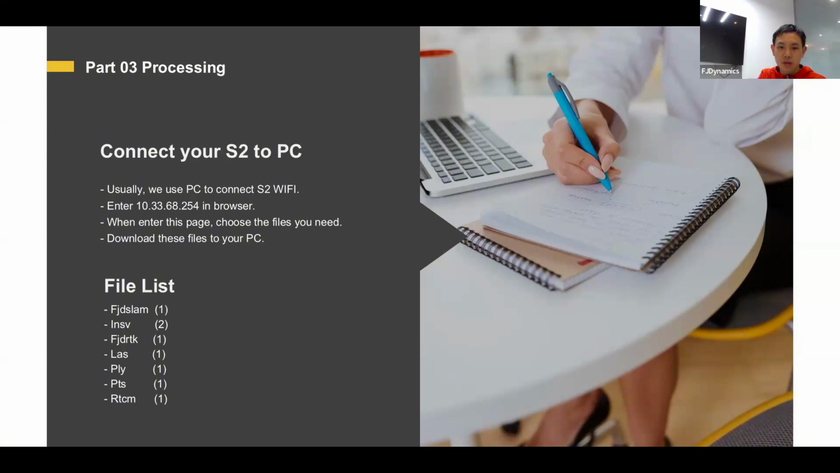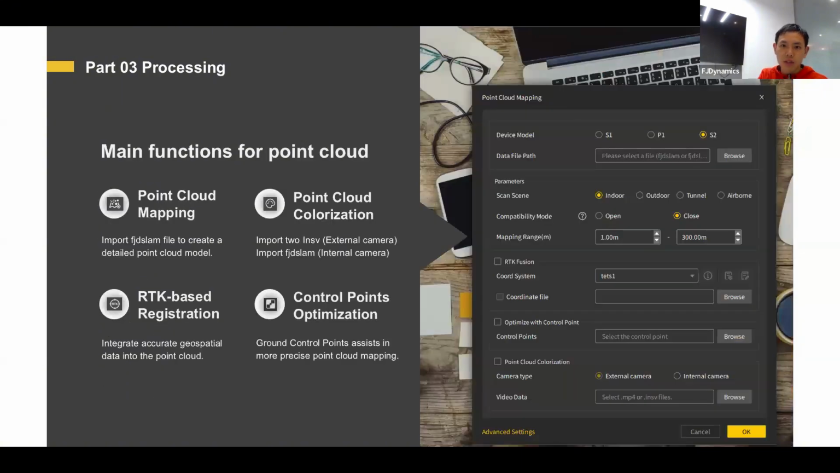So in these situations, you can choose to use the PPK. They're the same. The final results are the same. Here I want to introduce the main functions for point cloud processing. The first is point cloud mapping. You import your FJD SLAM file to create a point cloud model.